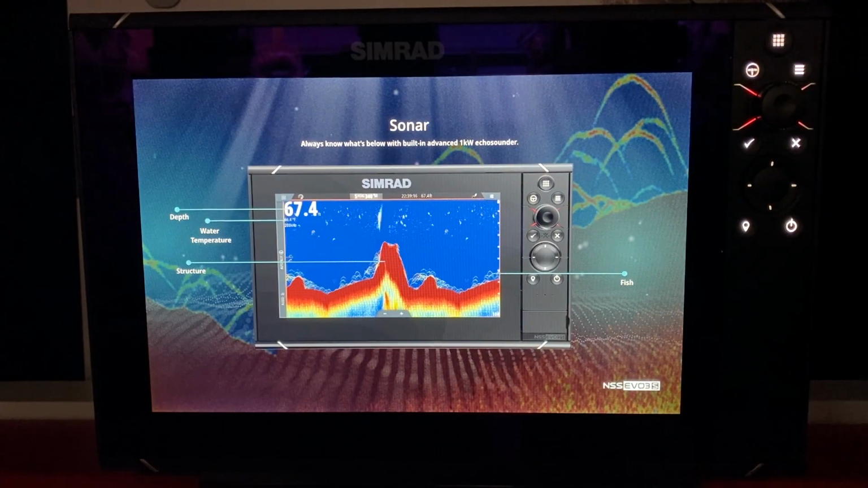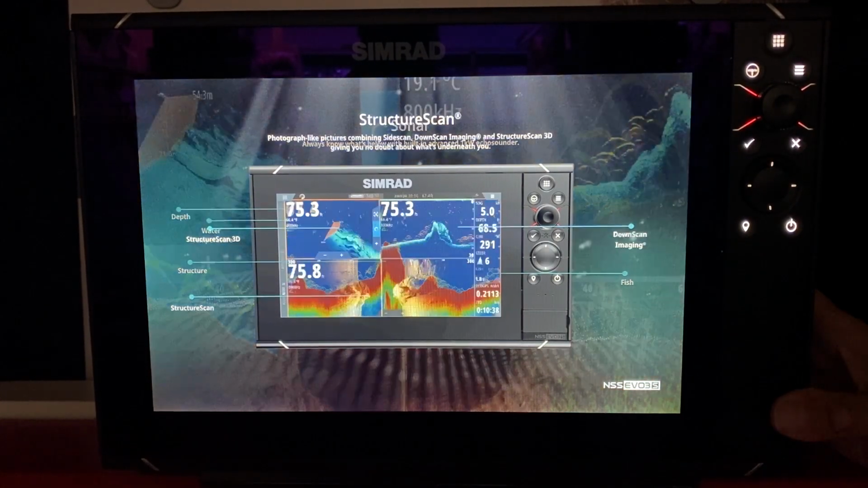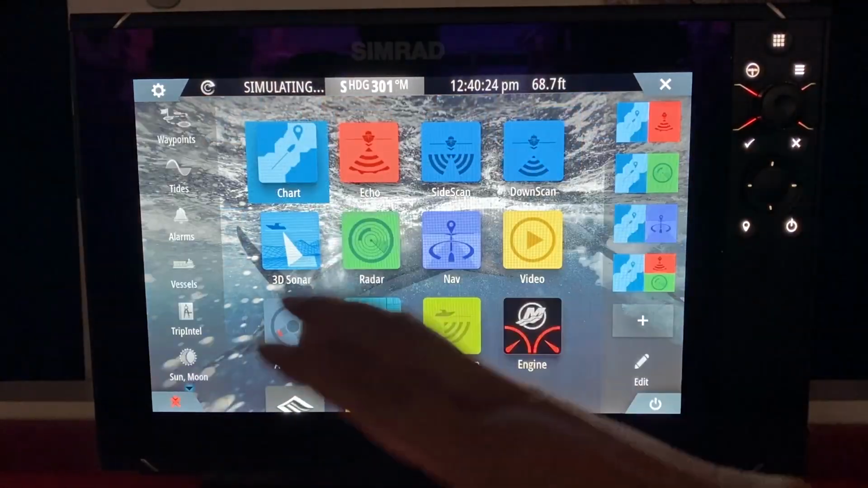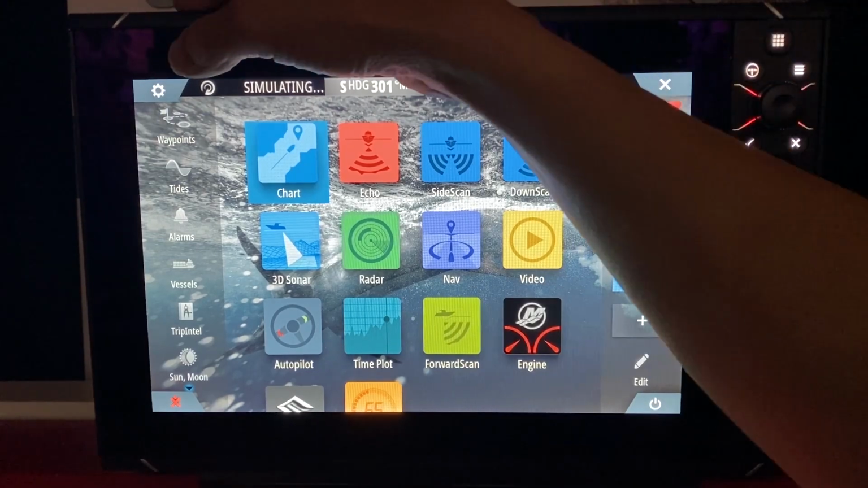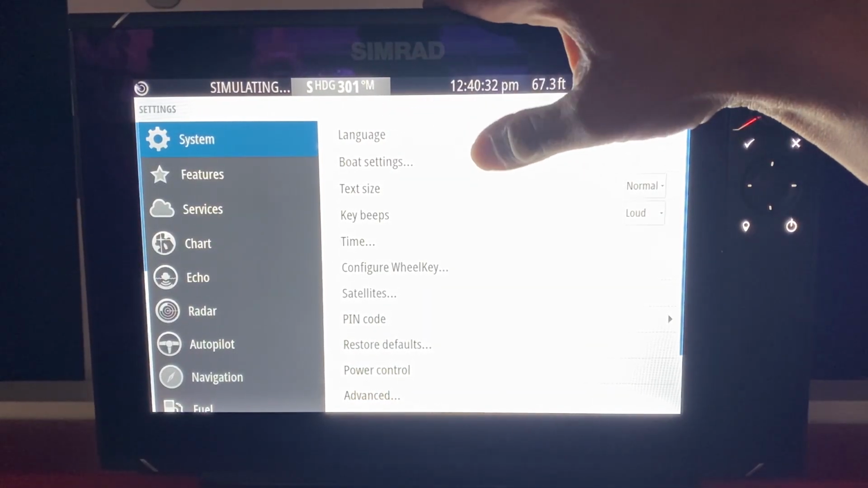Alright guys, this is a Simrad Evo 3S. The Simrad Evo 3, also most features of the Evo 2 and the Simrad Go Series, they're all very similar. So we touch the screen and we're going to start setting up a unit. First thing we're going to do is set up the unit. So we hit the gear button. We're going to go check out the systems.